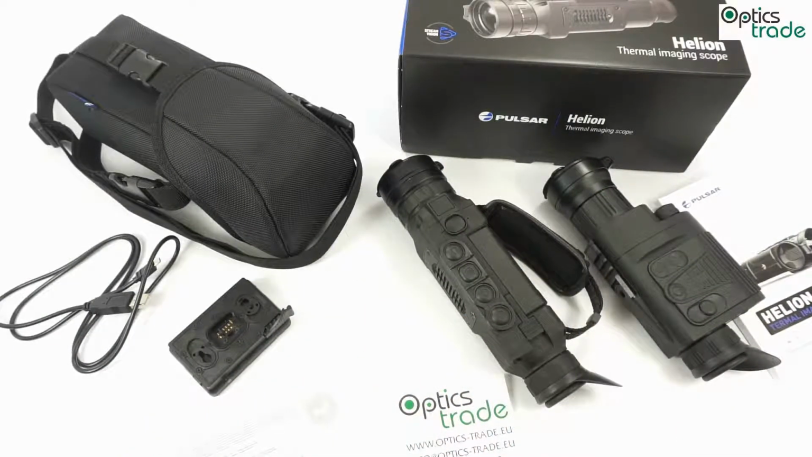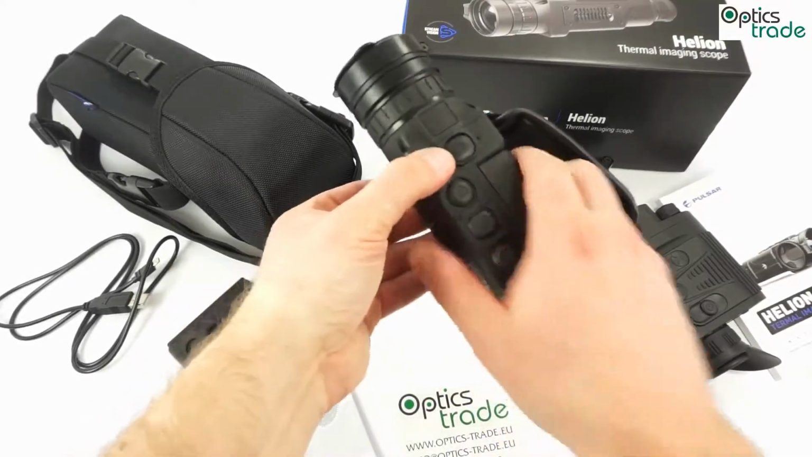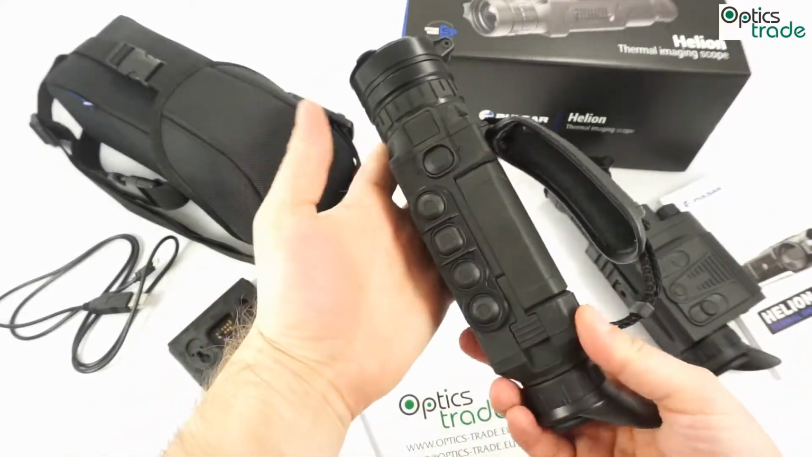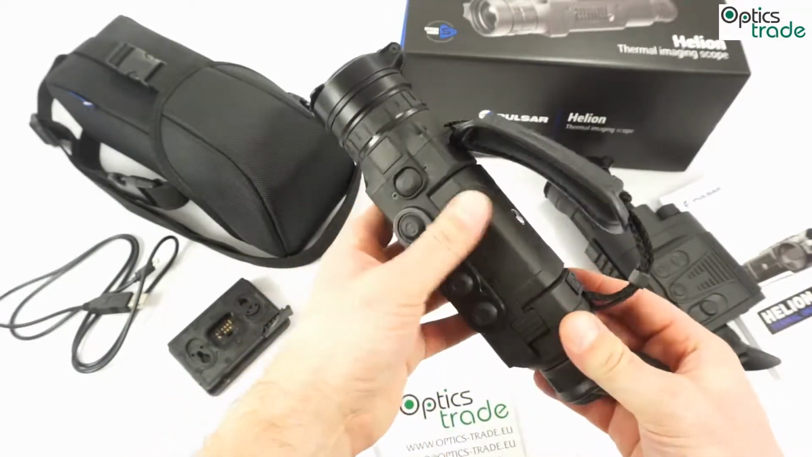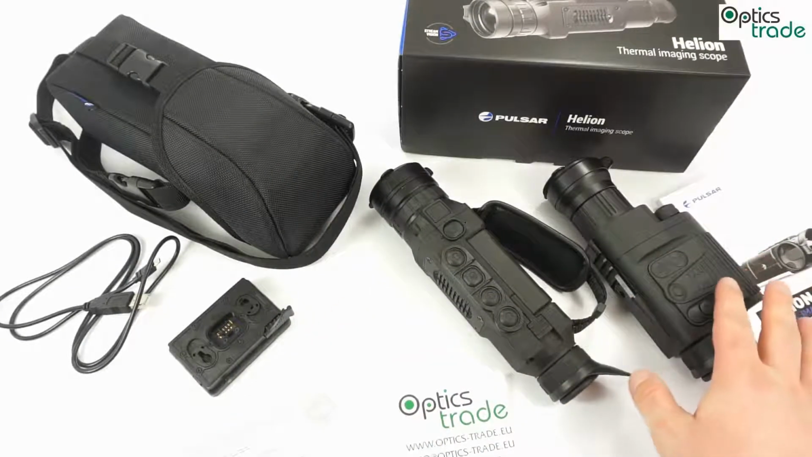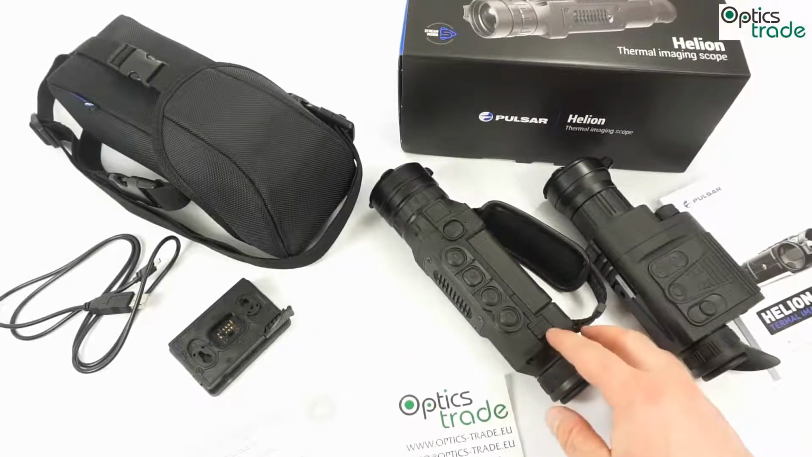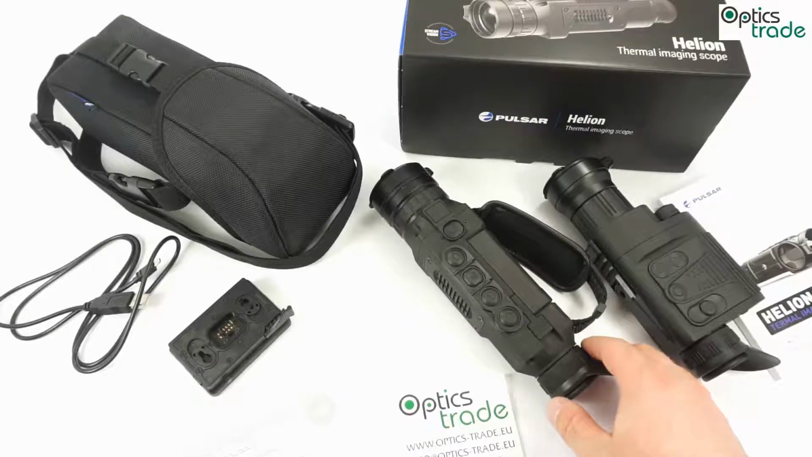What is also completely new is that the whole device is sturdier, more robust, and it looks better made, even though the Quantums were already great in this segment. The next big thing is the battery compartment, or the battery system.